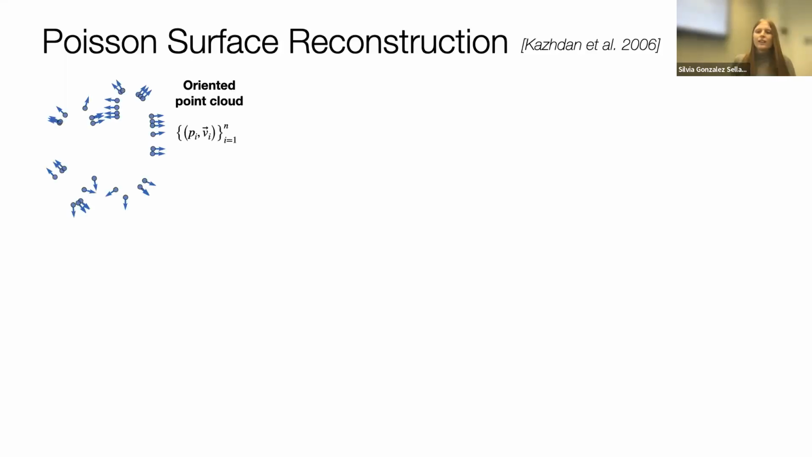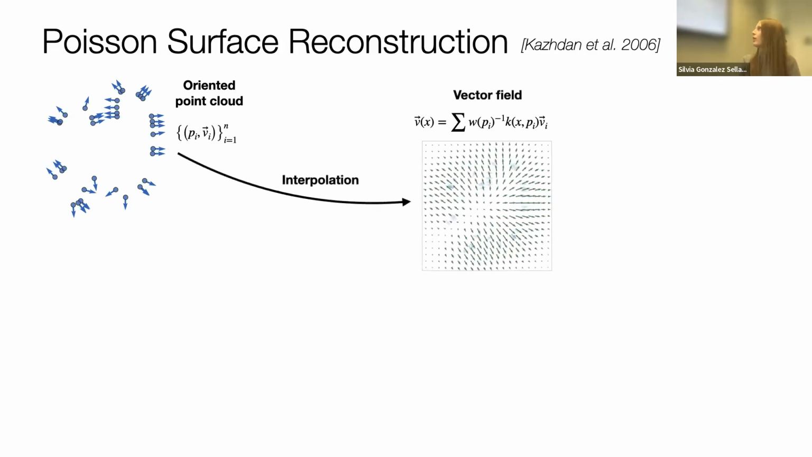So the input to Poisson reconstruction is an oriented point cloud, which mathematically is just a bunch of points and a bunch of vectors, or a bunch of point-vector tuples. The first thing Poisson reconstruction does is an interpolation step. It goes from that discrete set of points and vectors to a vector field that's defined at every point in space.